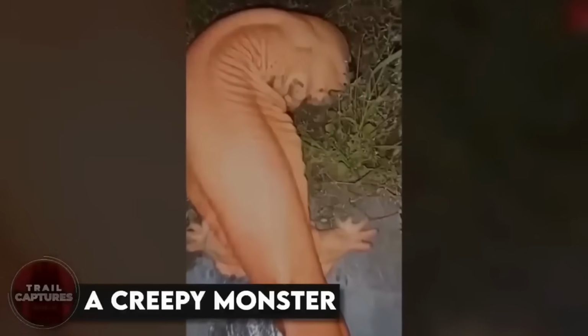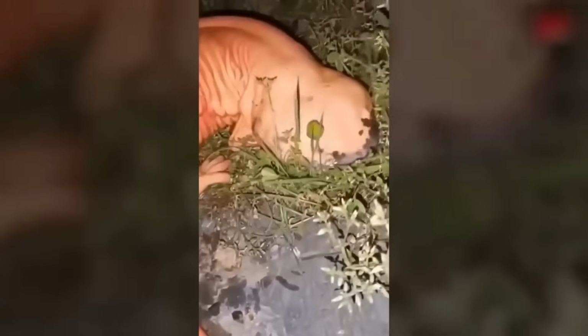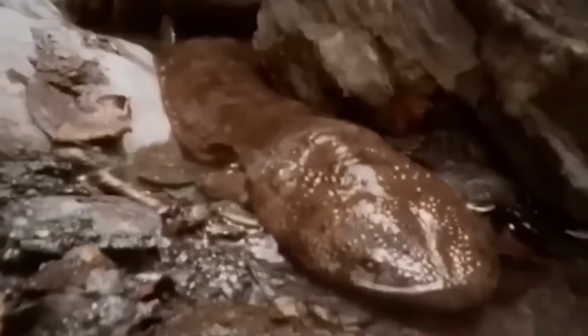A creepy monster. This massive creature was filmed by a man who went out for a walk in the woods. When he was on it, he heard voices which sounded very similar to a baby crying. Intrigued, he had to go see where the sound was coming from and came across this. A giant weird thing crying and crawling on the ground. But worry not, because this is just a giant salamander who's known to vocalize barking, whining, hissing, or crying sounds.